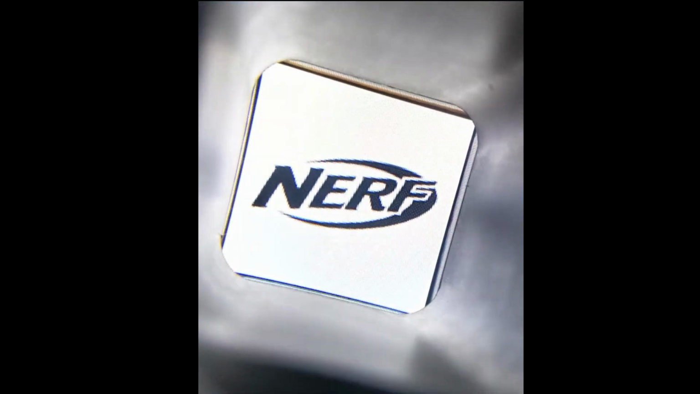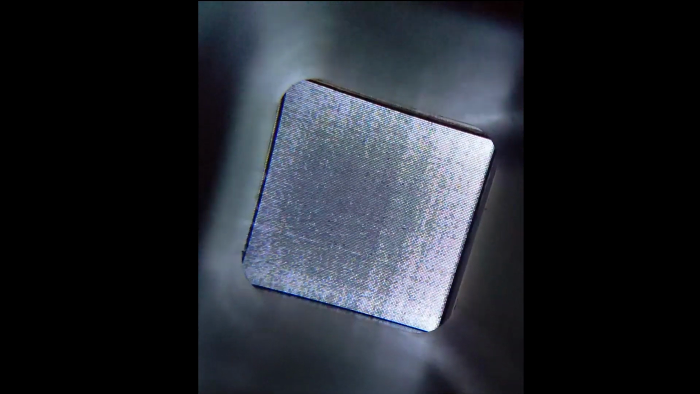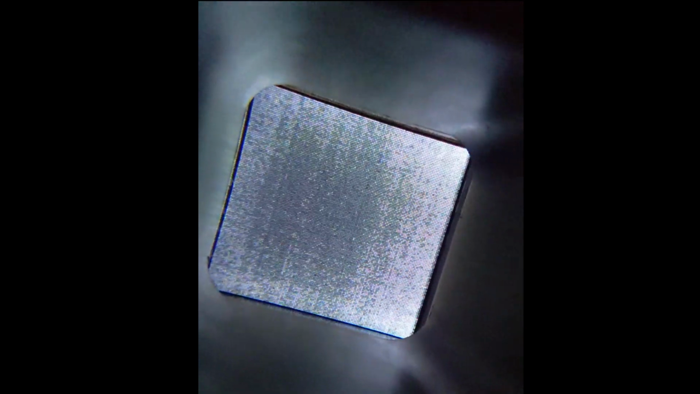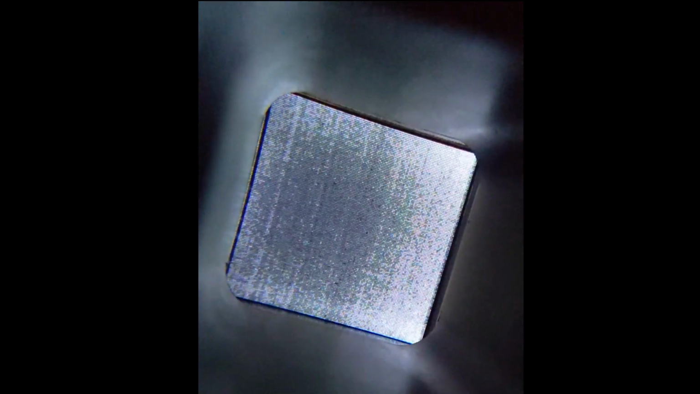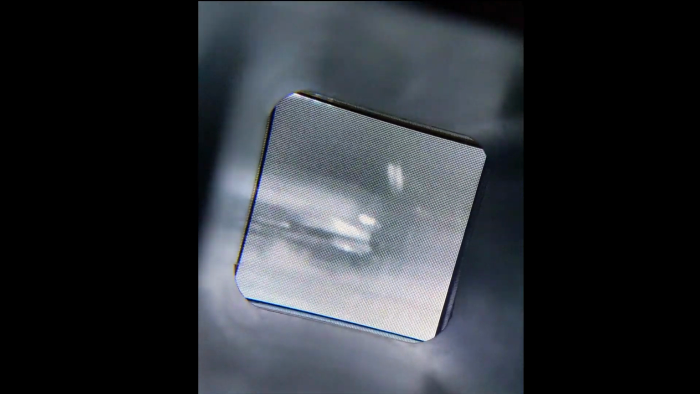This is all very fly-by-night kind of operation. So this is what we see in the standard mode with the Nerf. And with the flashlight, you can kind of see. There is our Lincoln.